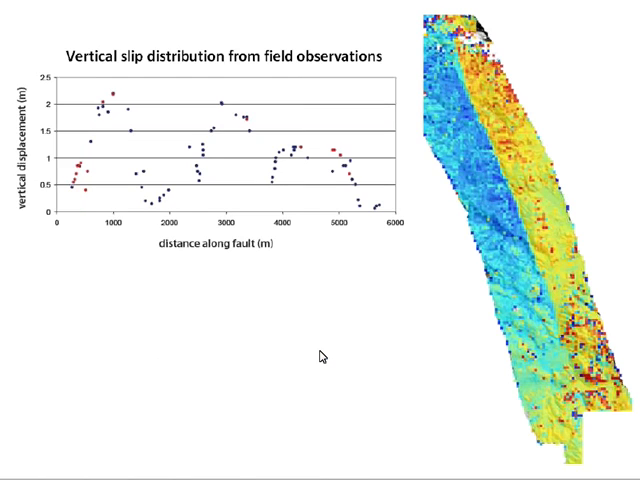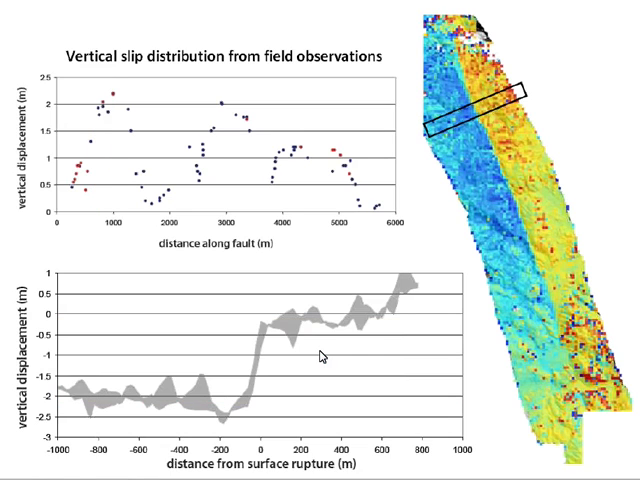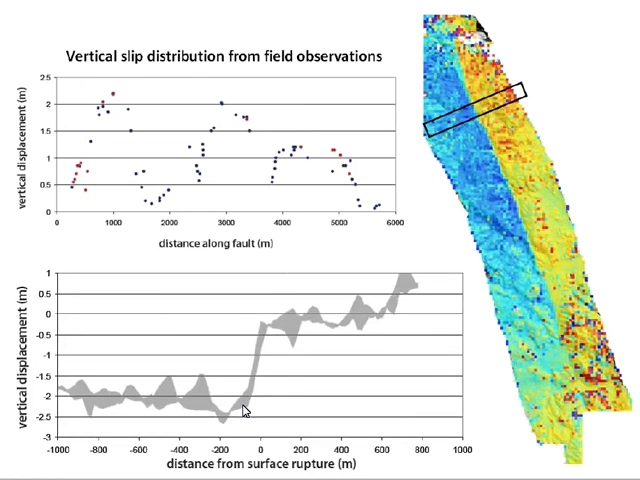And we can continue along the fault, so moving to the south. This area here, you can see, again, it's got about 2 meters of displacement in the LiDAR profiles, and this corresponds to an area where there's 2 meters of measured slip at the surface by our geologist friends. So here, in contrast to this profile, it looks like all of the slip at depth is actually making it to the surface.